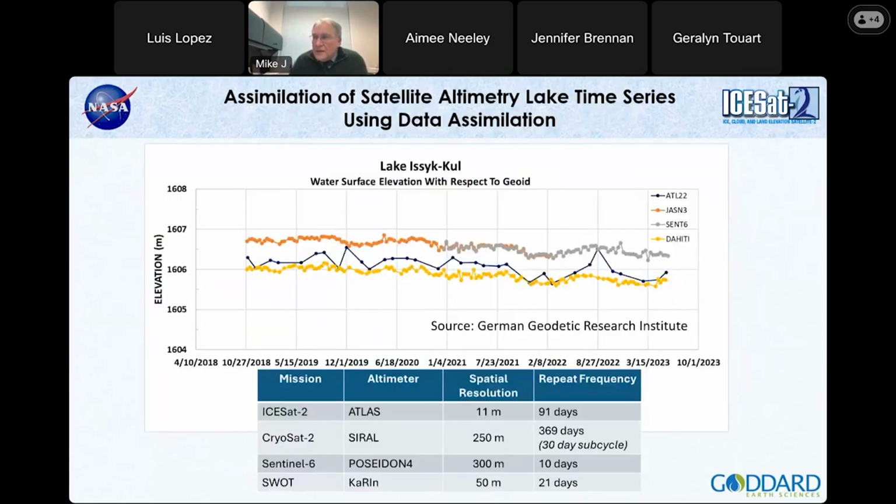So another great example of how data can be used is in the assimilation of the altimetry, using this data assimilation, combining different altimeters. So this is not assimilating into a model. This is assimilating the data products using not only ICESat-2, but CryoSat, Sentinel-6, and SWOT.